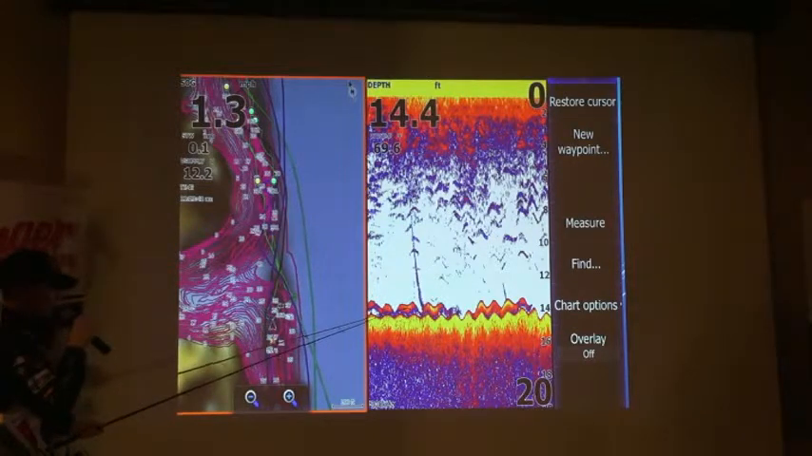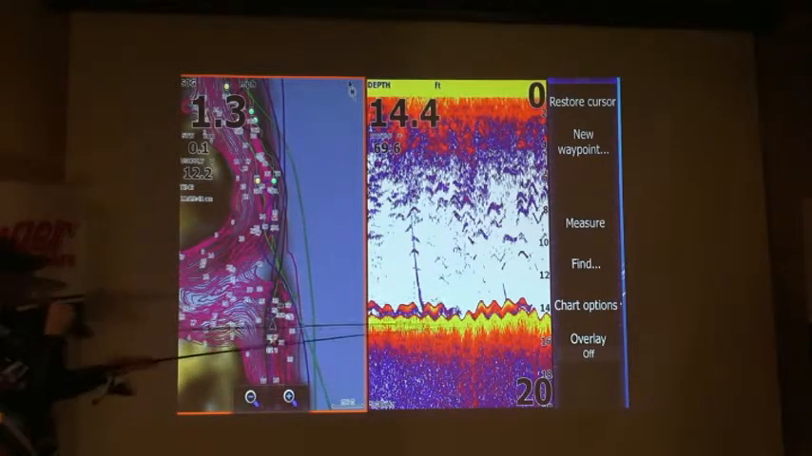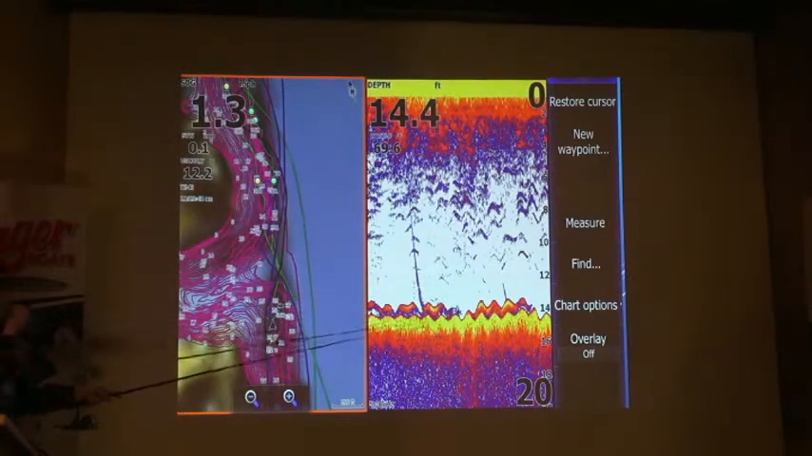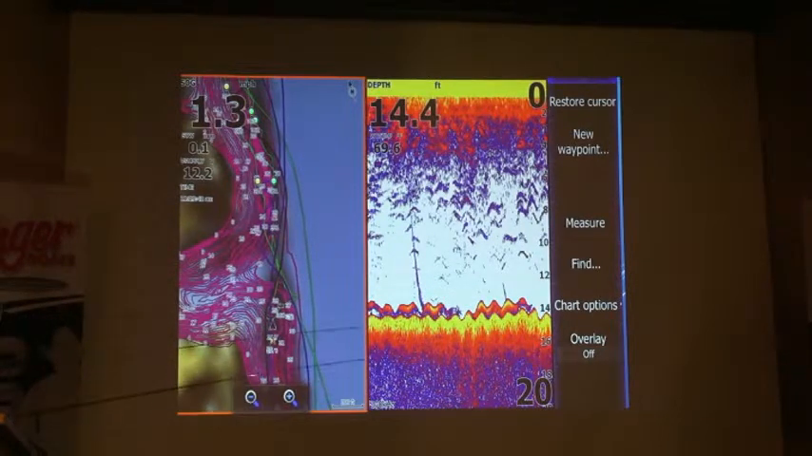But there's 1, 2, 3, 4, and it looks like one off to the side there. So there are multiple fish here, and these fish right here, I know because I caught them. These were your 14 to 17-inch fish, relatively small fish. But this is what size they mark in that depth of water. So that other fish that we saw a little bit ago was a pretty substantial fish.